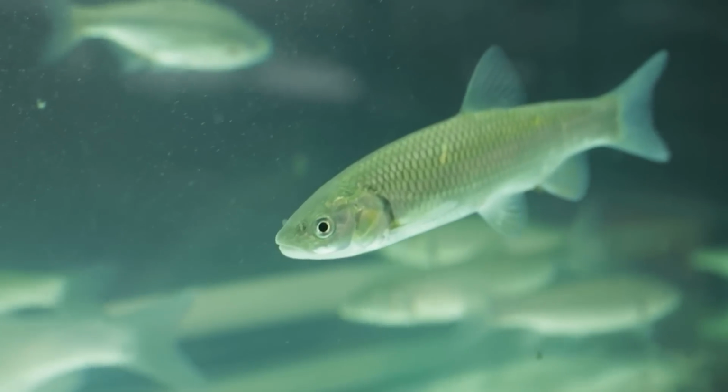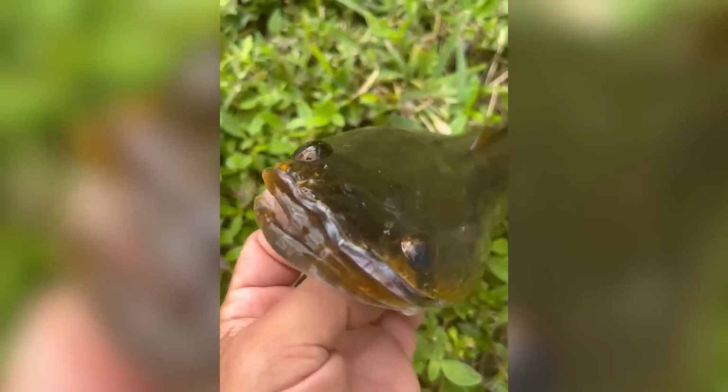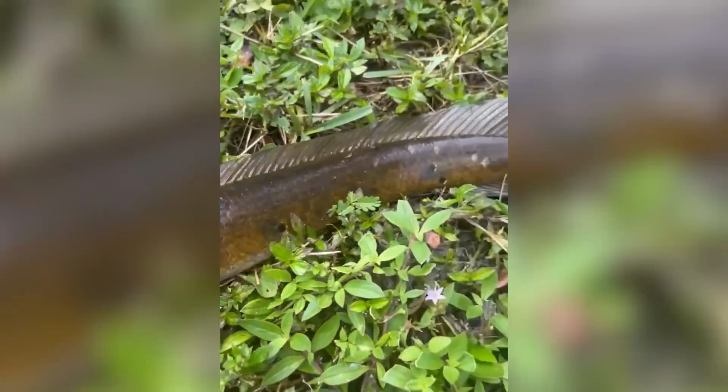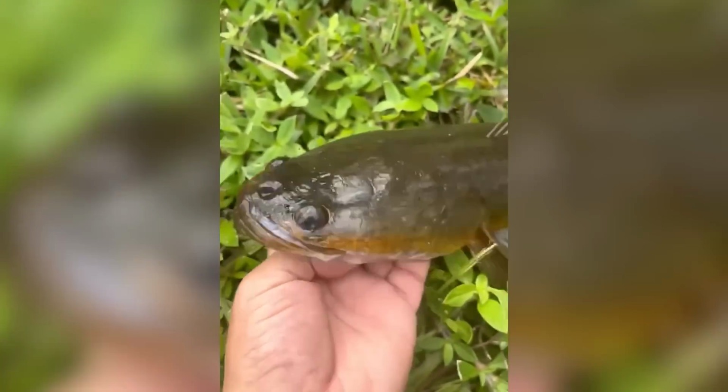While we think that fish are for water and we are for land, these snakeheads are here to prove us all wrong. They can move just as efficiently and quickly on land as they can in water. And now I think that we need to not just look out for snakes hiding somewhere, but these snakeheads too. See ya, bud.